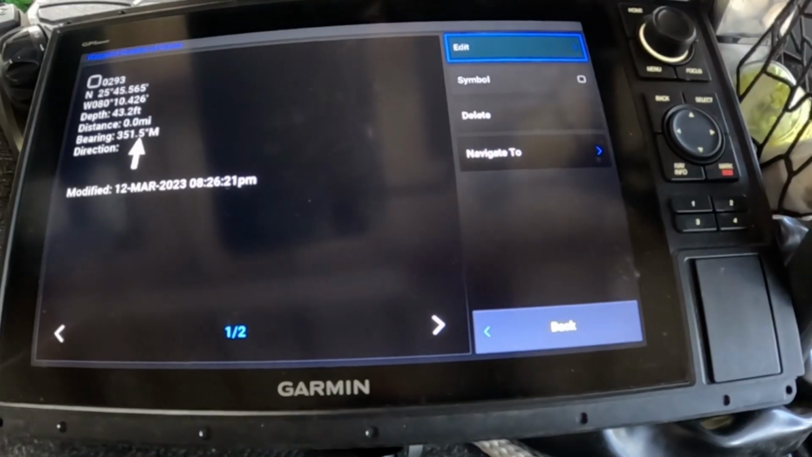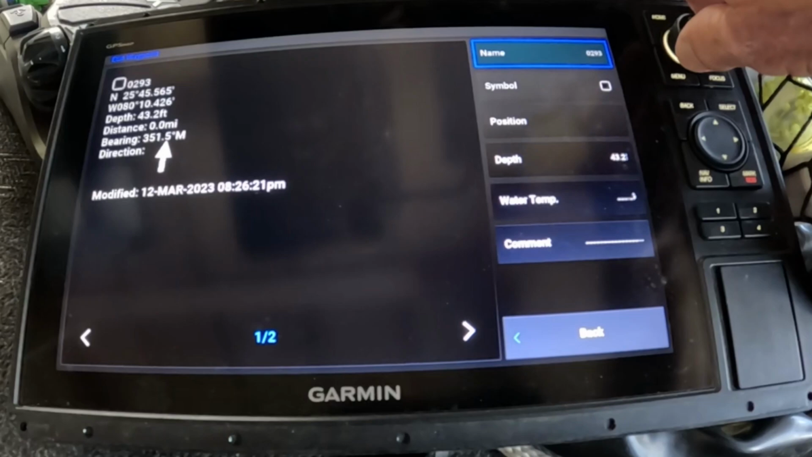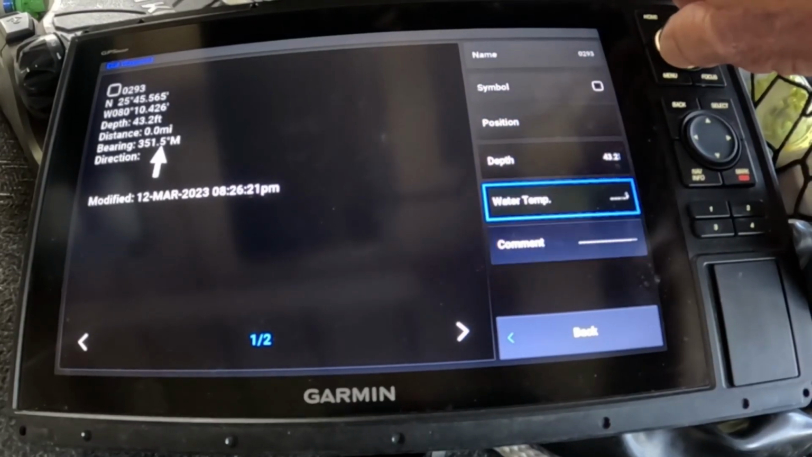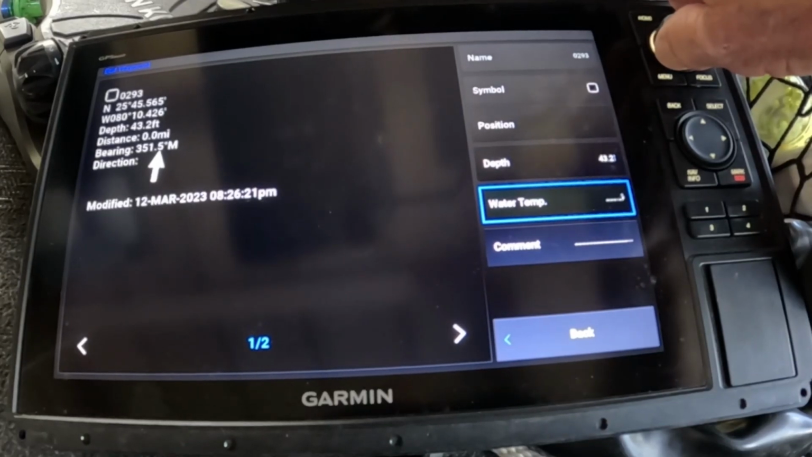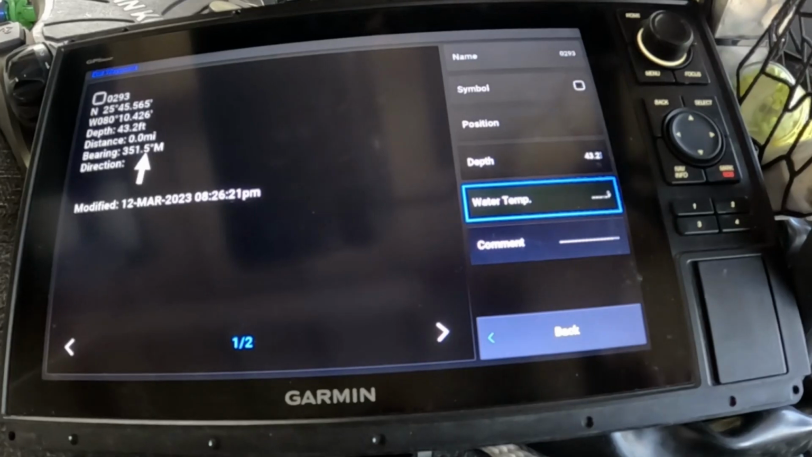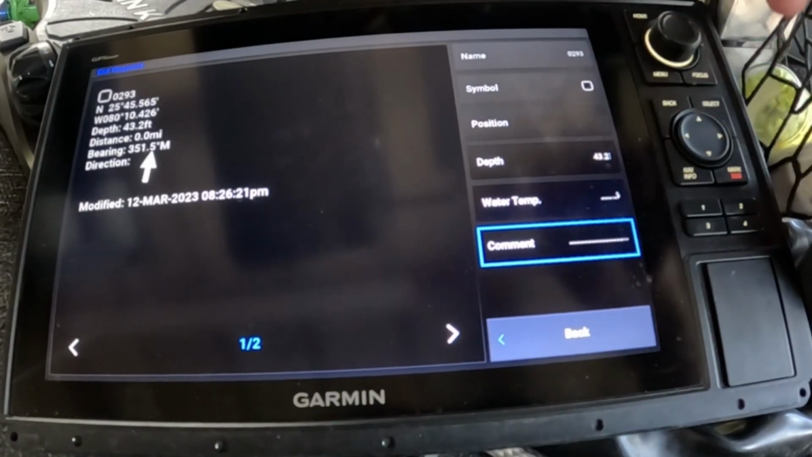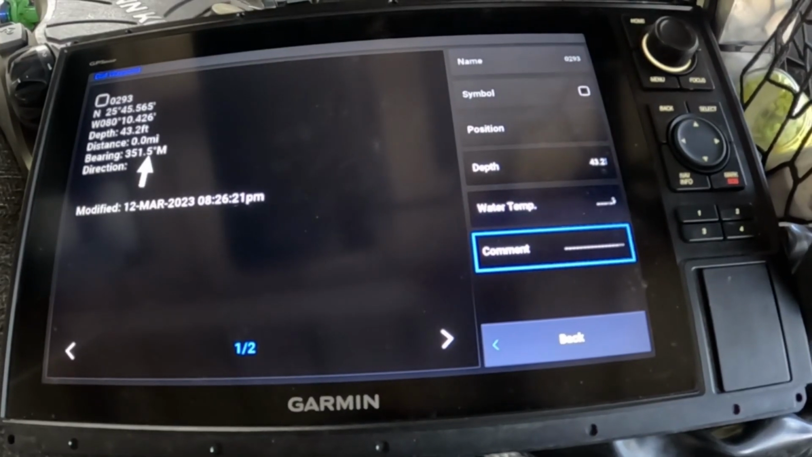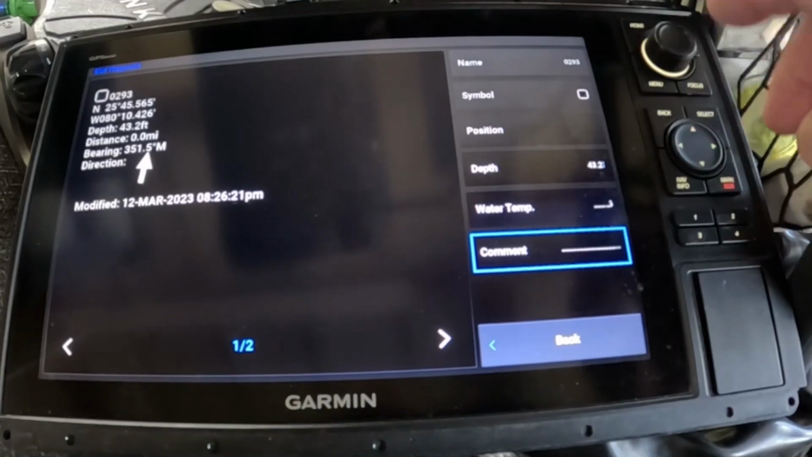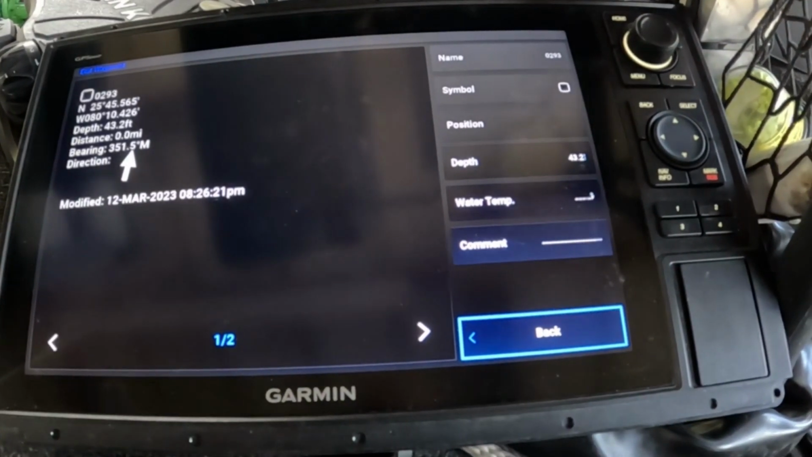You got a mark. You can go in and edit it like we did just a minute ago, name it anything you want, do the symbol. You can change your position if you want to. You can change the water temperature if you want to, but you don't have to, because it's going to record it all in. It's not recorded now because the transducer's not hooked to it. You can leave a comment, tree loaded with fish or something like that. You can do all kinds of stuff right here.